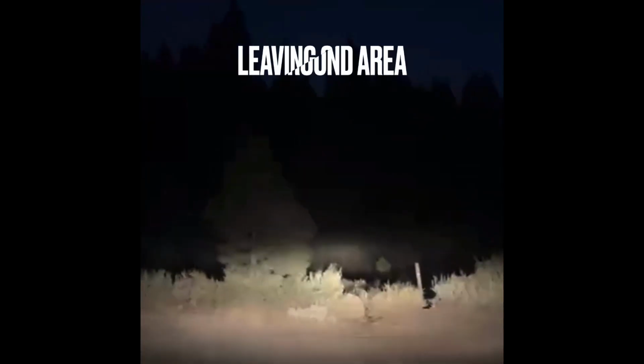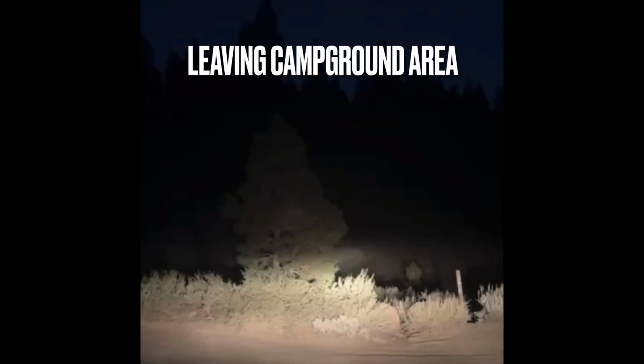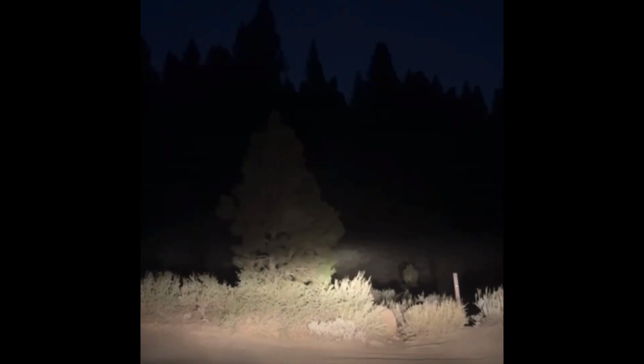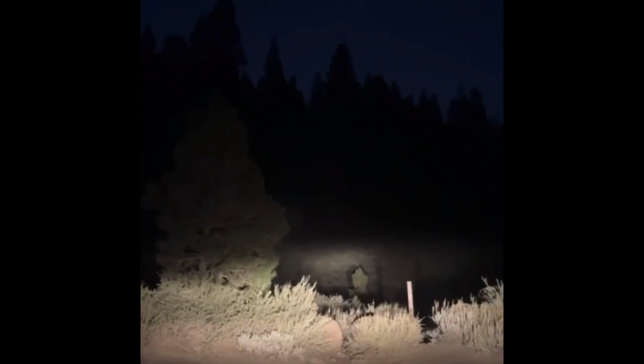So if you wanted to leave the party or leave the campground area, you would go left at the T, and the left would take you to the main campground road and to Highway 89 to get home. But if you wanted to stay at the lake a little longer, go to the water, you would go to the right. Or if you weren't sure of the area. But it is a definite T. There are no road signs. There are no road markers.